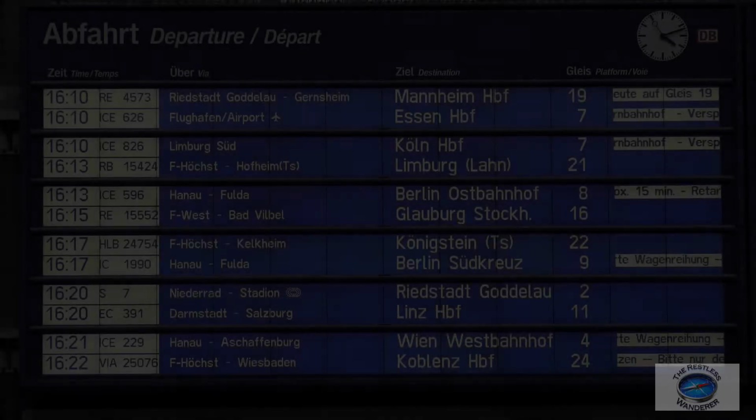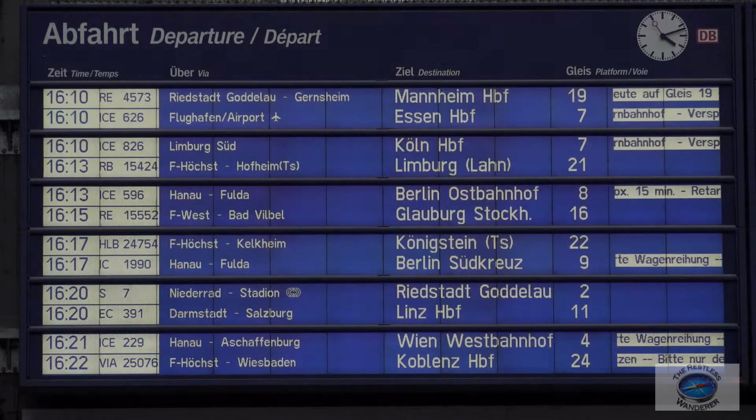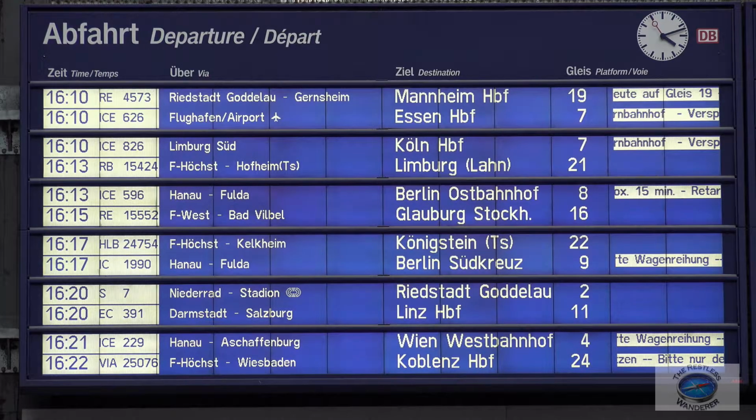Gleis 13, bitte Vorsicht, der Zug fährt ab. Platform 13, attention please, the train is about to depart.